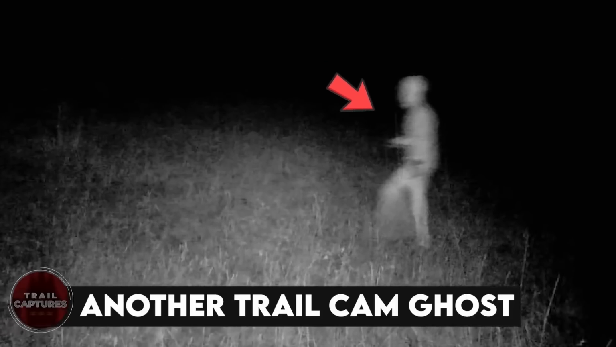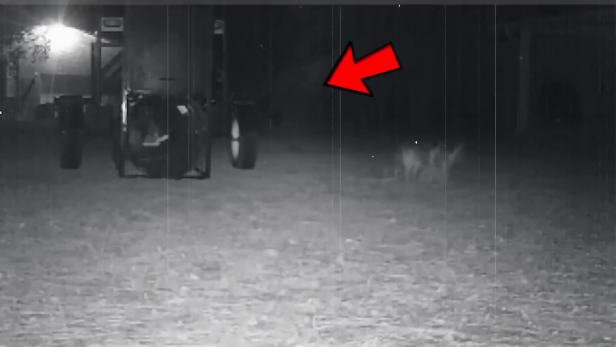Another trail cam ghost. This trail cam was set to keep watch on a bear trap. But late at midnight, they saw something they weren't expecting at all. Now, you might have to see it very closely and carefully, or let me zoom in for you. A white shadow, or should I say ghost, was actually captured, and according to the owners, this clip is not altered or messed with at all.